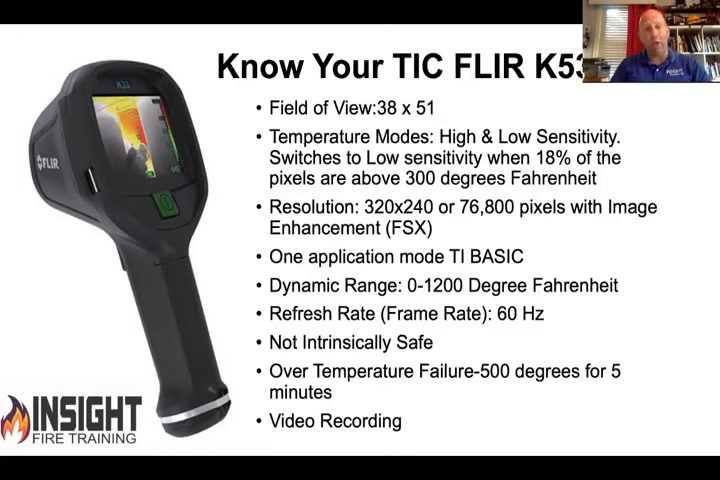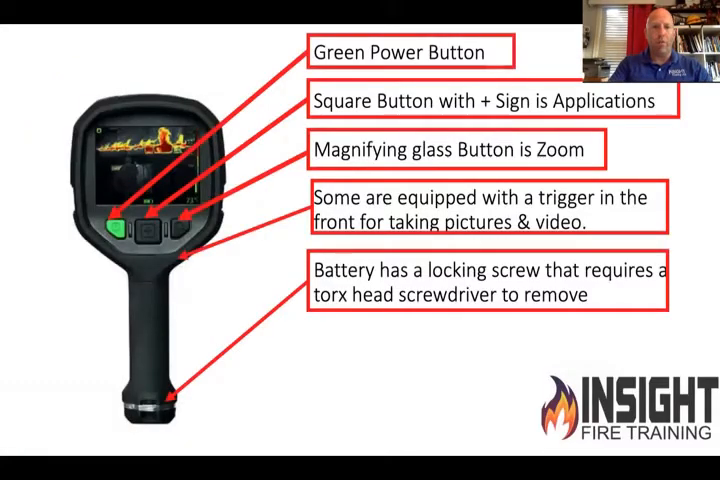I highly recommend that. The K53 is one of my favorites because it's one button, records, and I go to work. Those of you who have these, they're really simple to operate if you have the K55 and up. I don't like multi-button cameras, but this is one that gives you an example of it. The green button's always the power button on newer cameras. The center button's your application modes. I'll show you why you don't want to stray too far in there. And there, for some reason, they like zoom. I don't really like zoom because I don't have time to play with buttons in a fire.